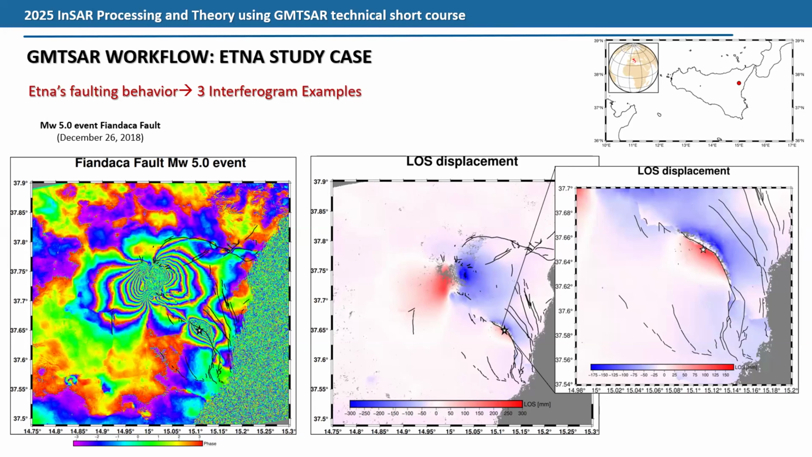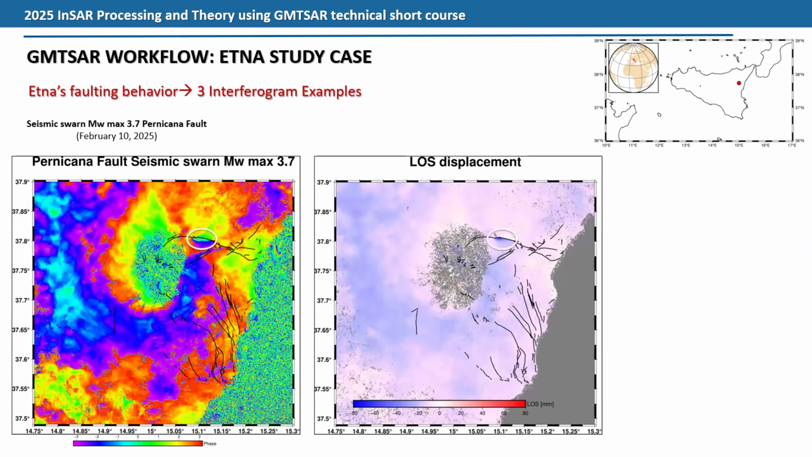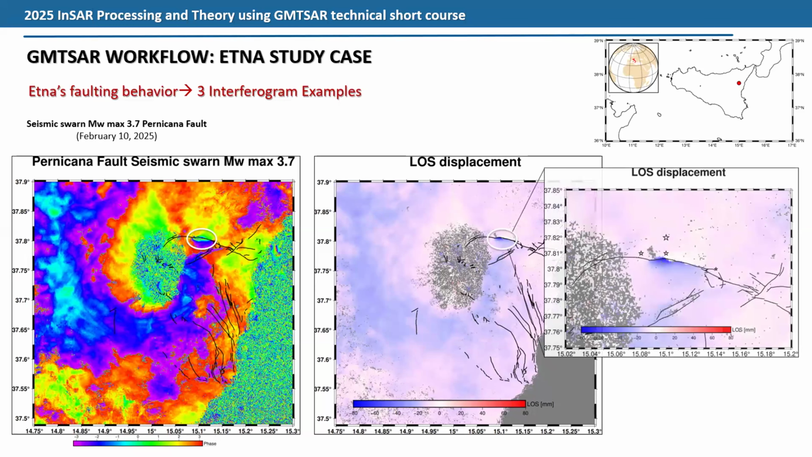The same thing I did is that Etna has different styles of events. This is the big one of the last 20, 30 years. But then we have even small earthquakes, as we can see here on the Pernicana fault, which is the northern boundary of the eastern flank instability, a magnitude 3.7 event. Again we have a transtensive fault, but with a left lateral movement. In this case we have very small displacement, as we can see in the zoom, around maybe 6 or 7 centimeters.